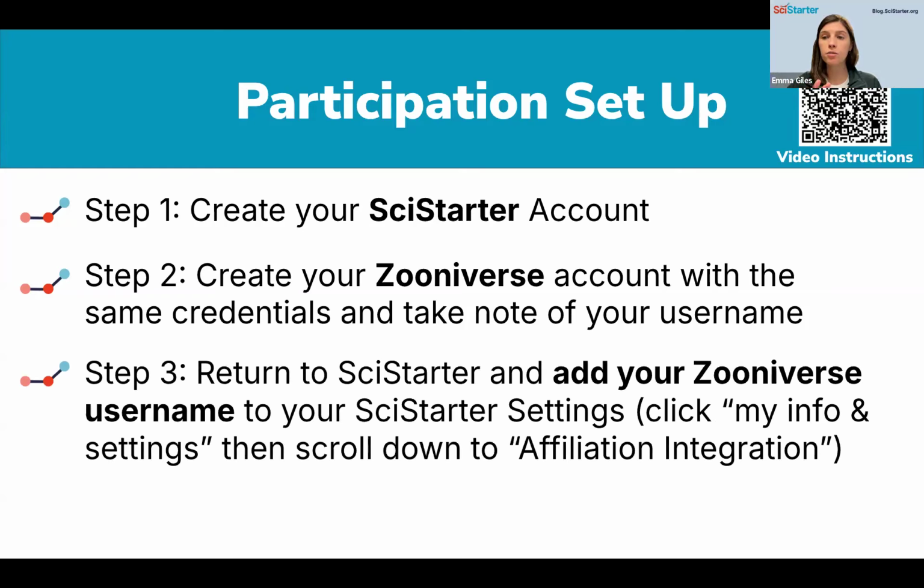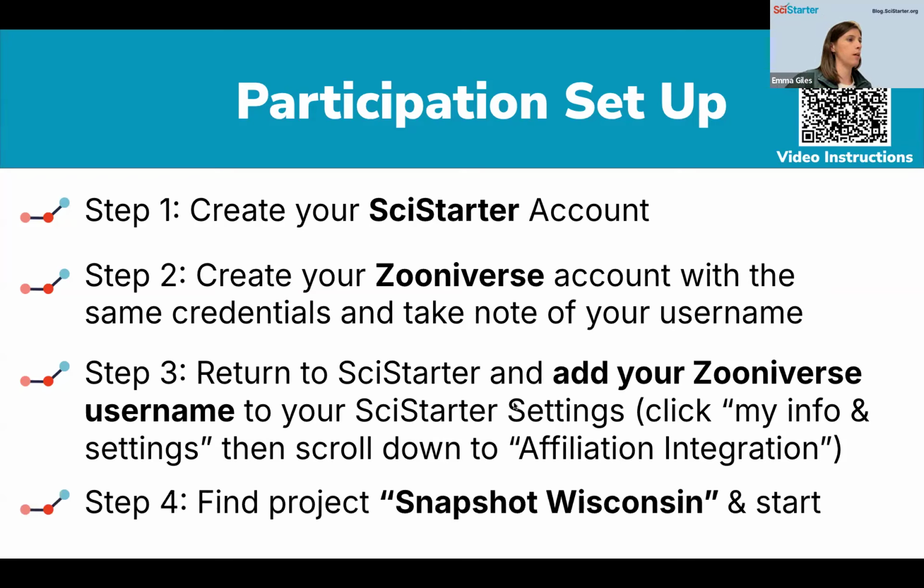All right. Once you have a Zooniverse account, and I know some of you are probably still working on that, so apologies for rushing us forward. I just want to give you everything and then show you where to find all of it. That third step is how to do the connection. So once those two accounts exist, you can add your Zooniverse username to your SciStarter settings. And I'll actually show you where that happens. And then after that, you're good to go. So really quickly, it is a really quick process.